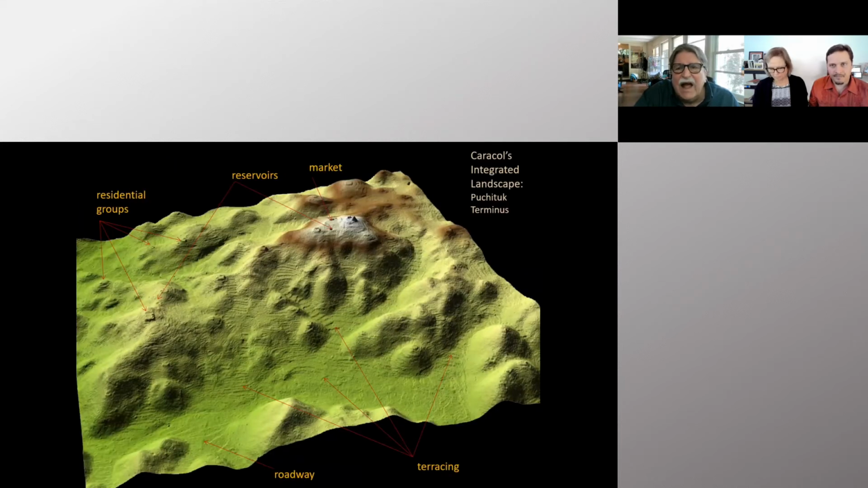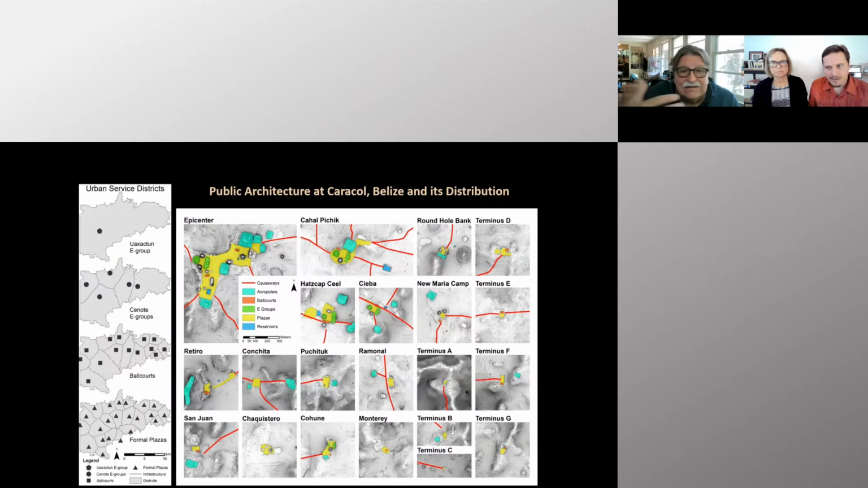We can look at how the landscape is integrated in terms of LiDAR. So this is a 500 meter by 500 meter area showing you public architecture, causeways, terraces, residential groups, and reservoirs. And we can also look at how the site itself is organized. Using the public architecture, we can look at how the ancient Maya at Caracol distributed their different plazas and other formal architecture that would have provided services across the city as a whole, and where those service access points would have been for the average residents of Caracol.